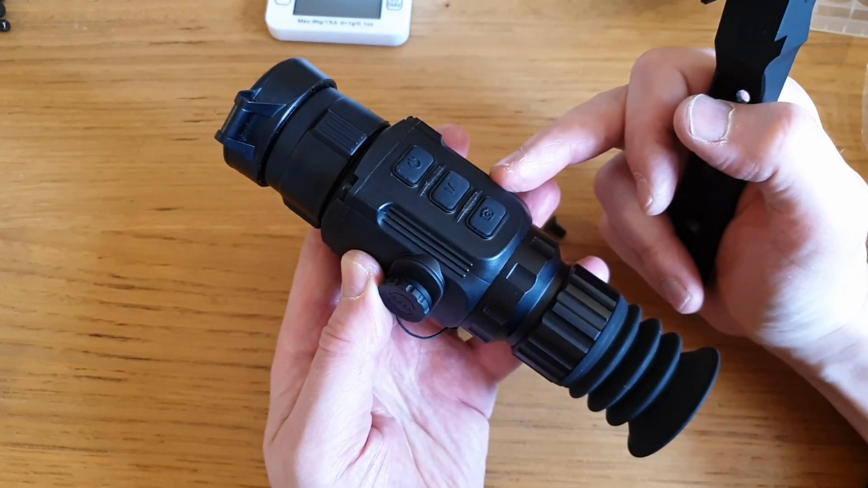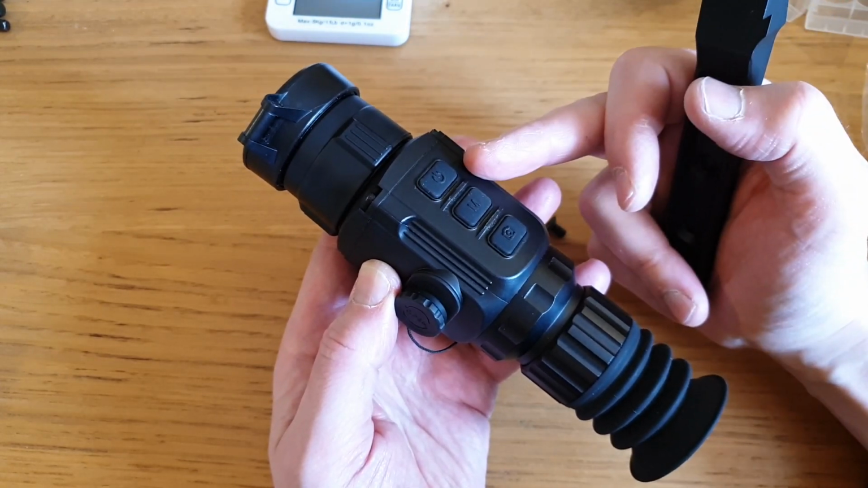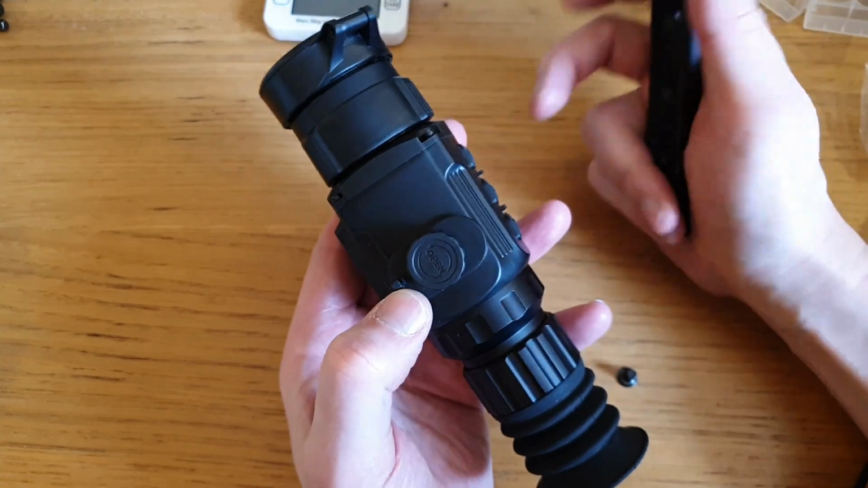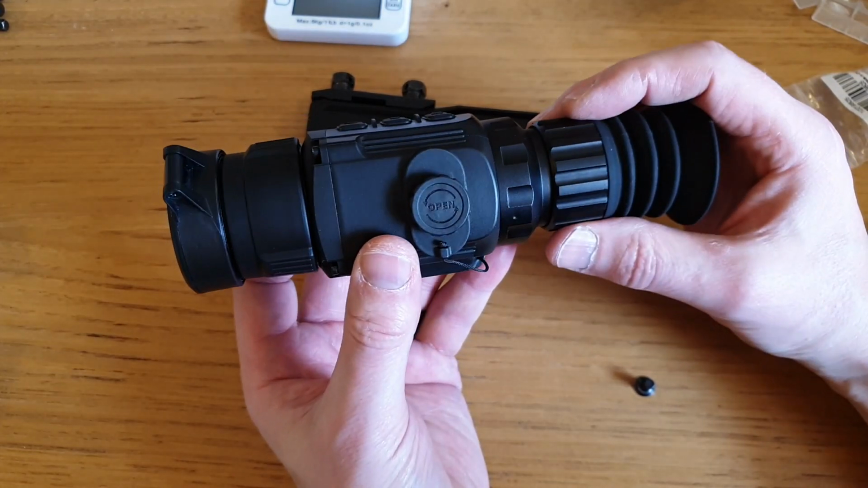Fantastic technology in this. It's got all you need, things like the ultra clear mode, and there's no other thermal scope I know of that includes an ultra clear mode. So that's a big plus. It's pretty light, very compact. So pluses in regards to this are the ultra clear mode, the lightweight, compact size.